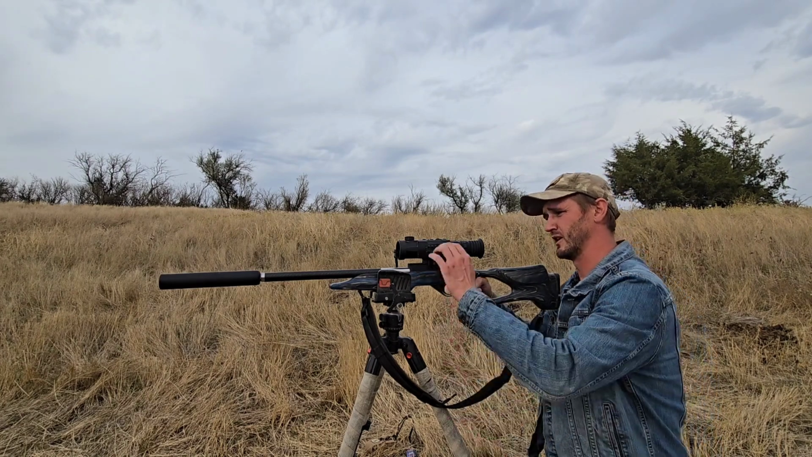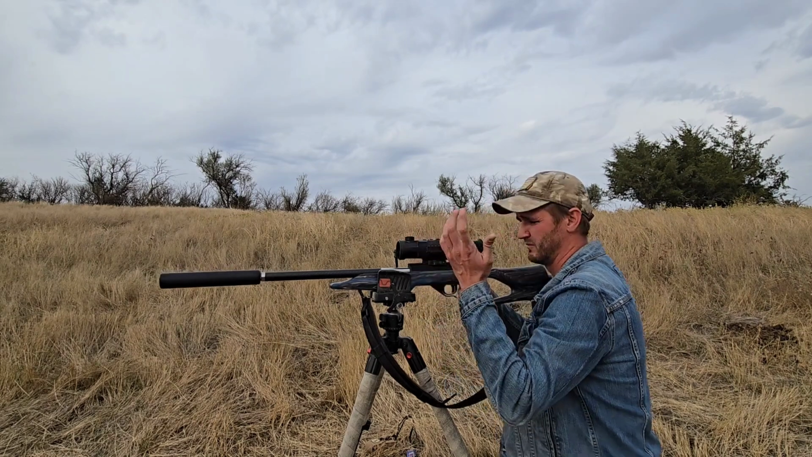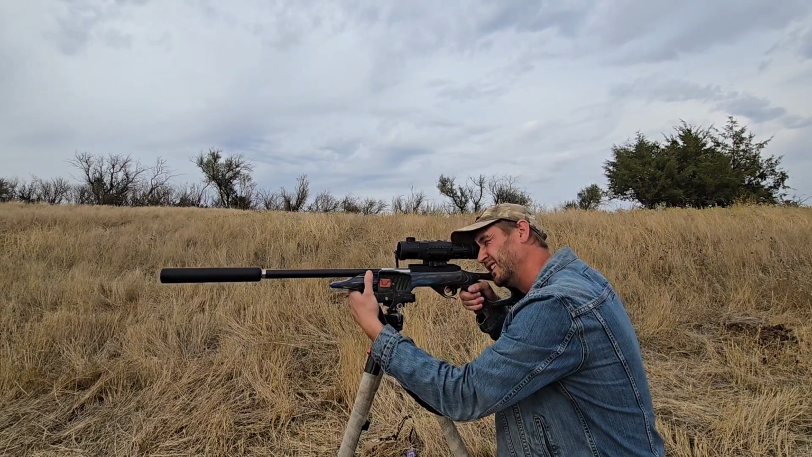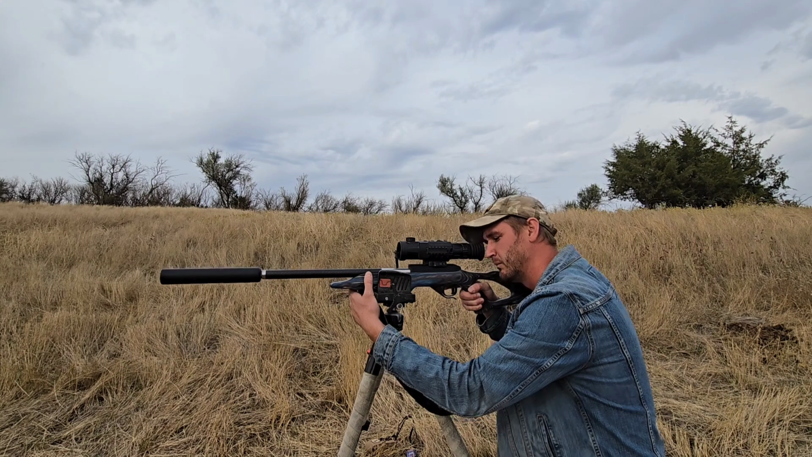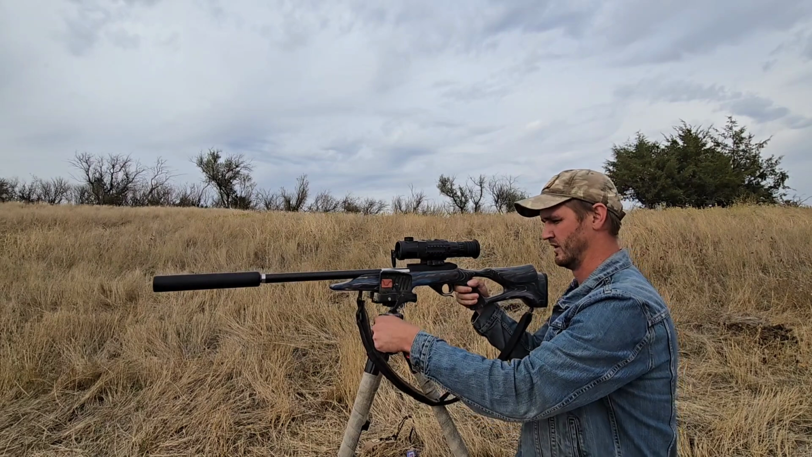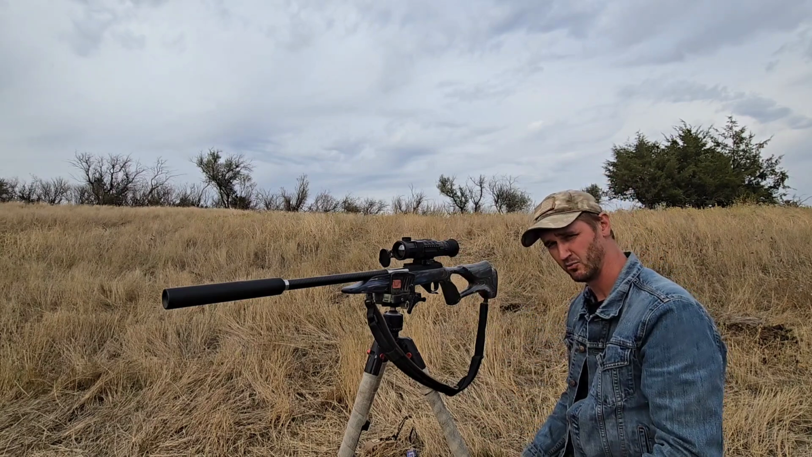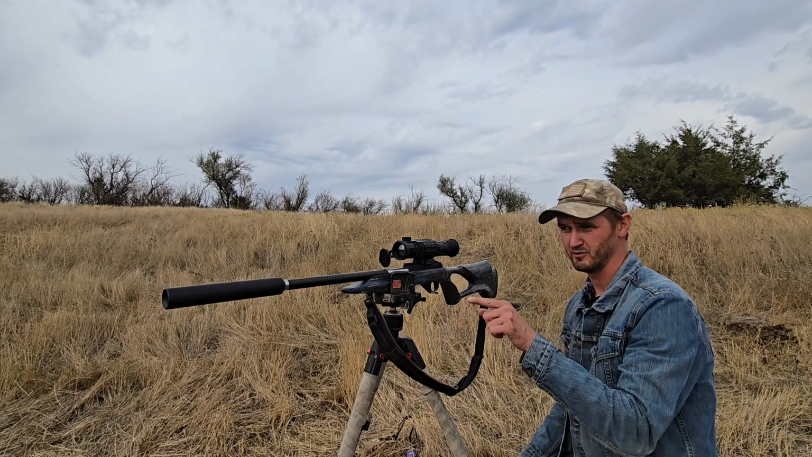So yeah, we're going to get it set up here. We're on 50 yards right now, and we're going to see what it does. But as you see here, it's going to be pretty quiet. We'll go downrange really quick and check that target out. I'll see if I can actually take a video on the scope itself and post that as well. I haven't done that yet. And then I'll show you what I'm actually shooting at.